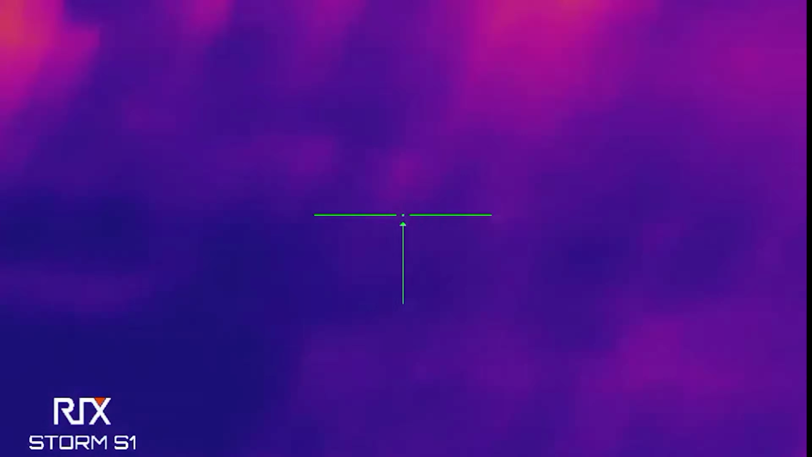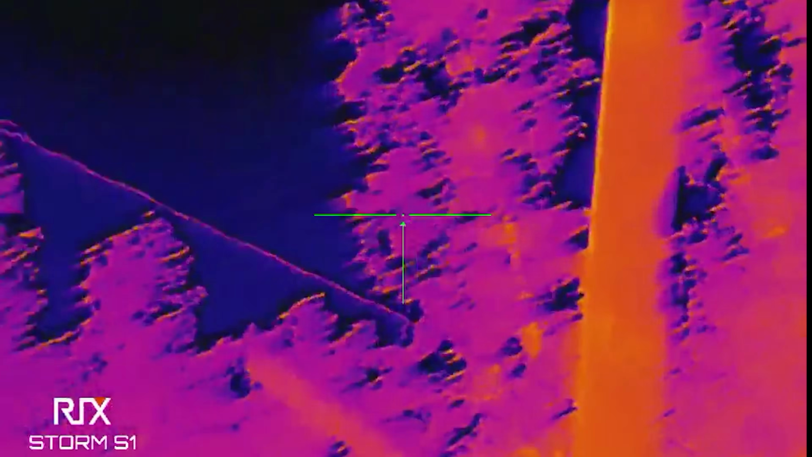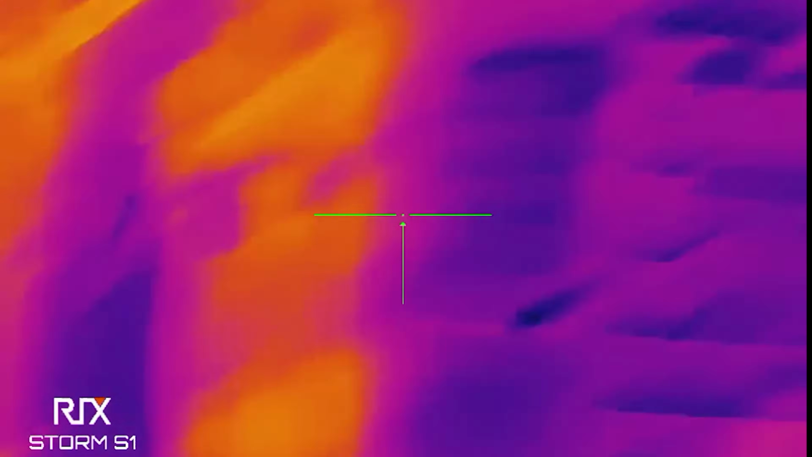On top of that, not to flex, but this has 4 different color modes. And it's kind of hard to explain. Most people, when they think thermal, think the classic black and white. But then you have the white and black, you have the red chrome, you have this multicolored one that literally reminds me of the Predator, because it highlights them and shows their heat so well. It's honestly kind of disturbing how well this picks up a body image.